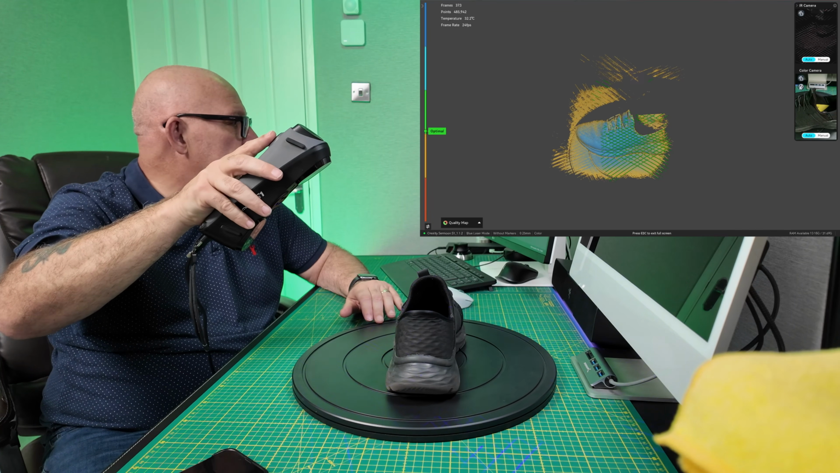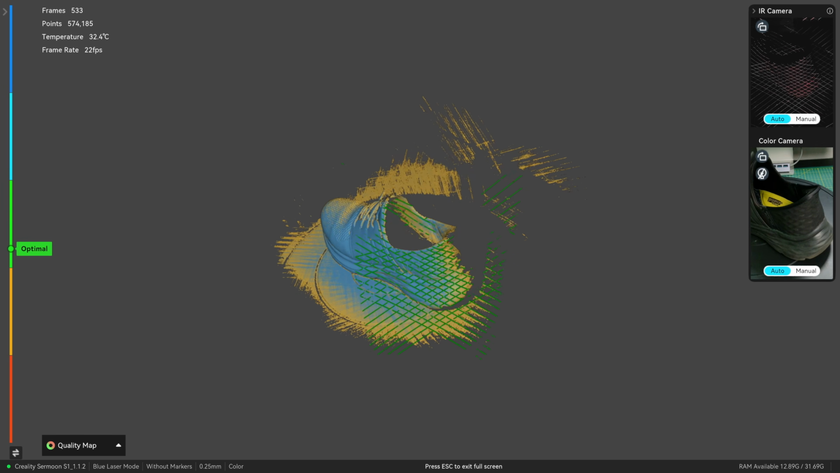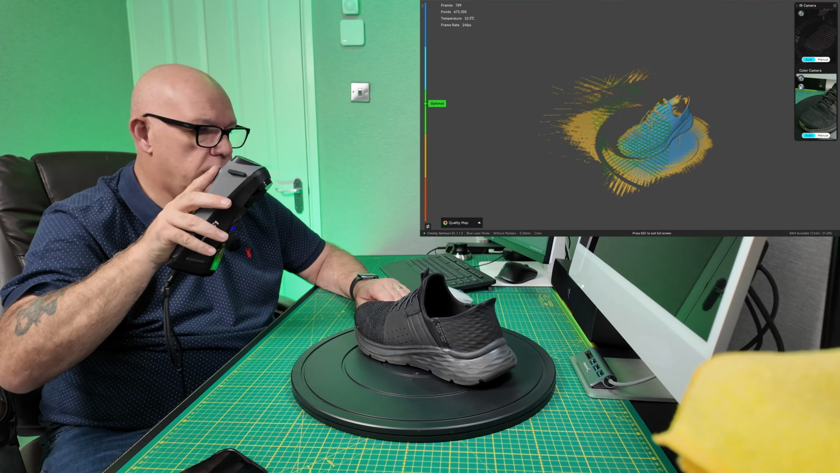25 frames a second. This can only be done as well by tethered with the cable. This can't be done wirelessly. So, I mean, it's picking it up. It's scanning that quite well there. Let's come round to the toe.